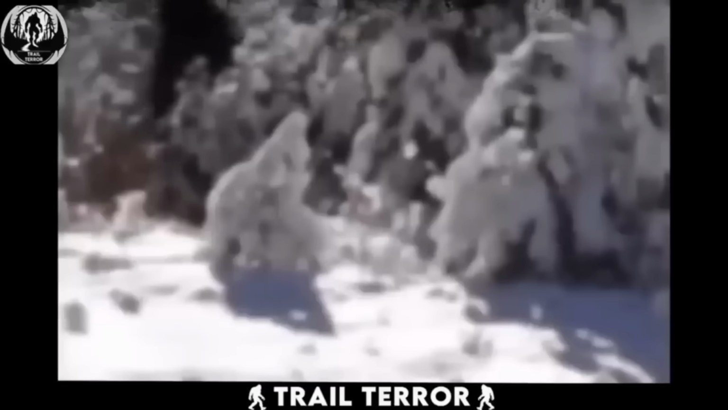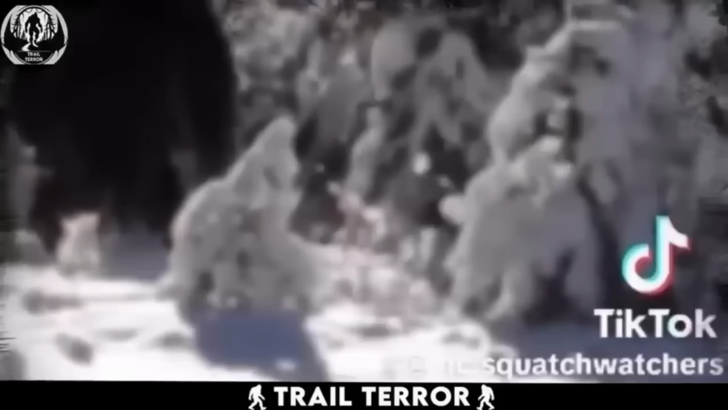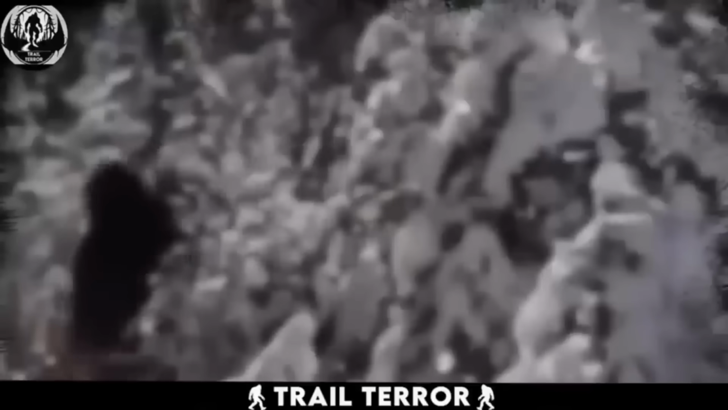This video is from a TikTok account called Sasquatch Watcher, showcasing a sighting of a creature resembling a Sasquatch. The footage captures a view of tall trees, and within it, a sizable and hefty creature is seen passing by. The creature's height and broad body structure are evident when compared to the surrounding trees, suggesting it could be around 10 to 12 feet tall.